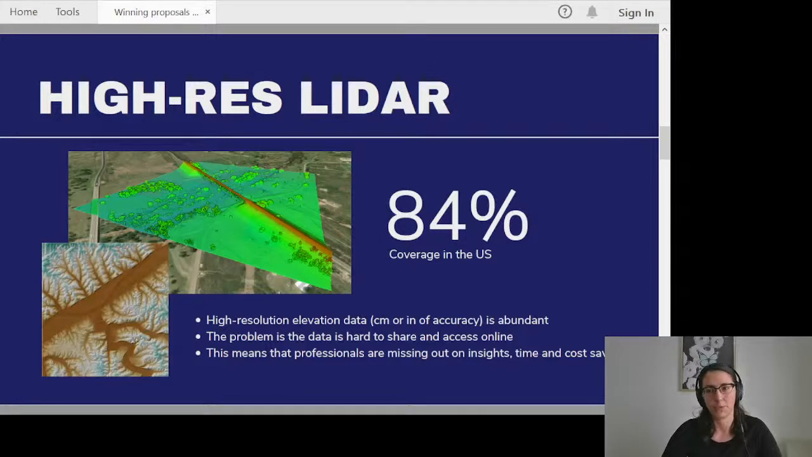They come from local, provincial, national governments. They have realized the benefit of collecting this sort of high resolution elevation data at really, really large scales and making it available. So this has led to an explosion in extremely accurate 3D data that's available to consultants, to individuals, to anybody working in this space.